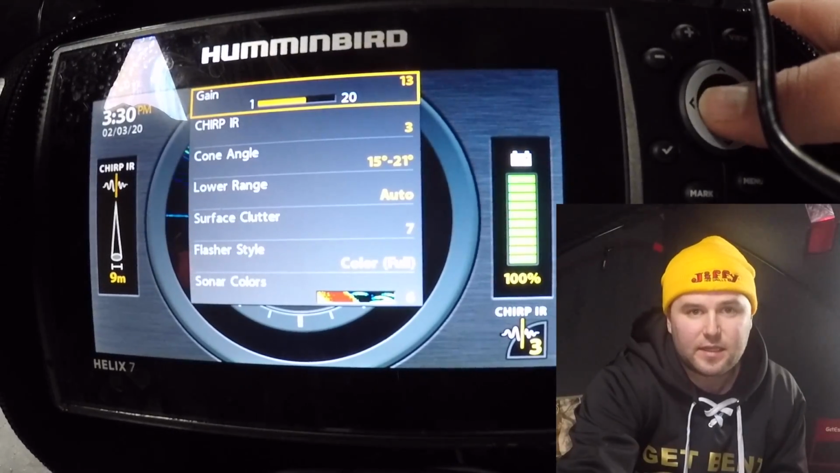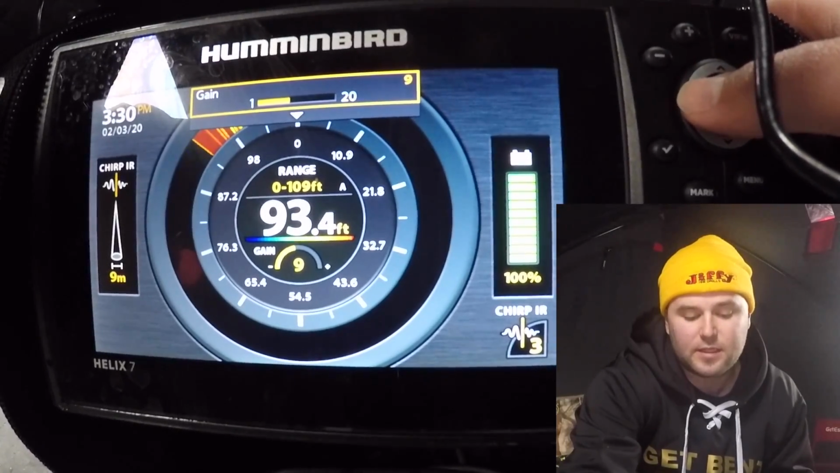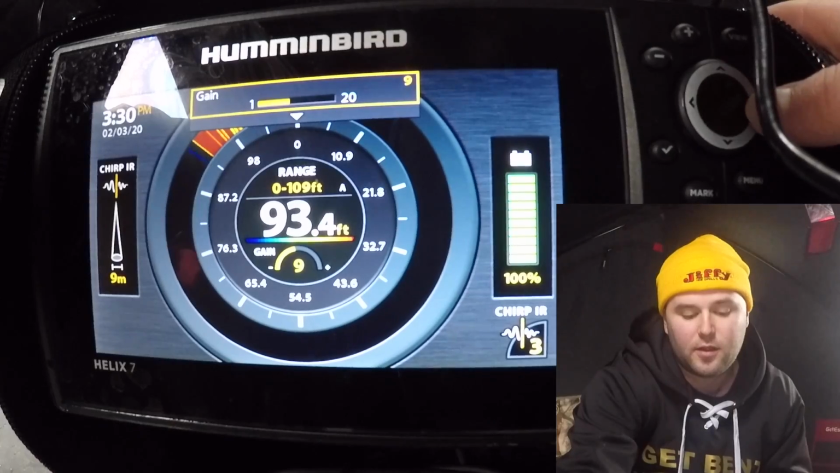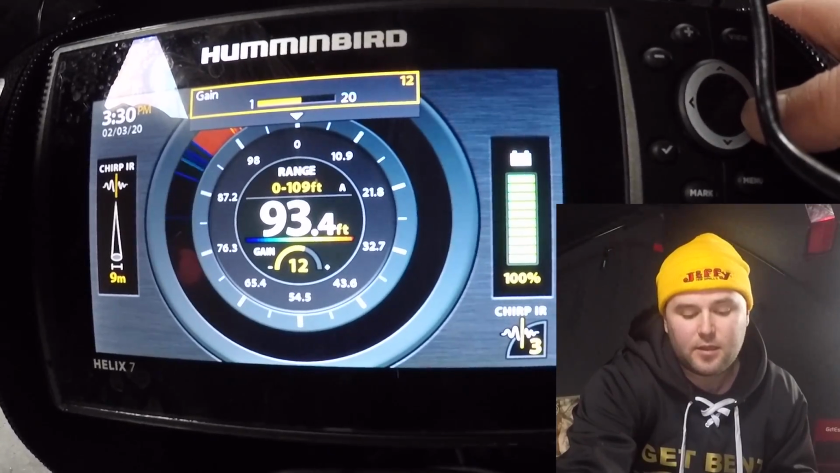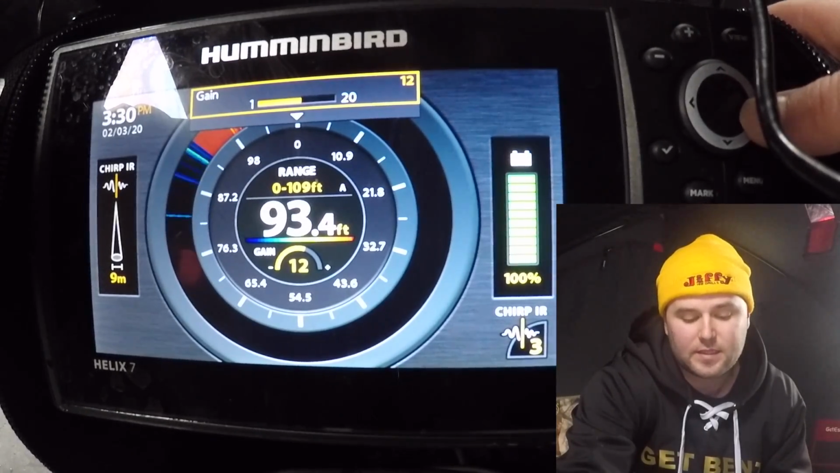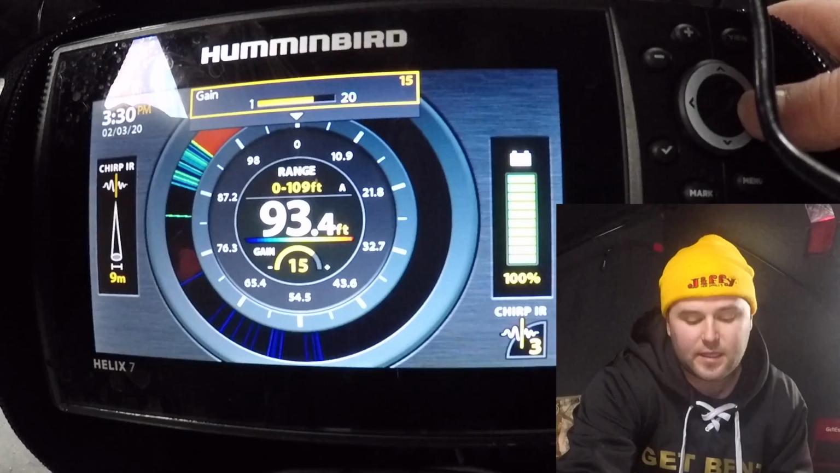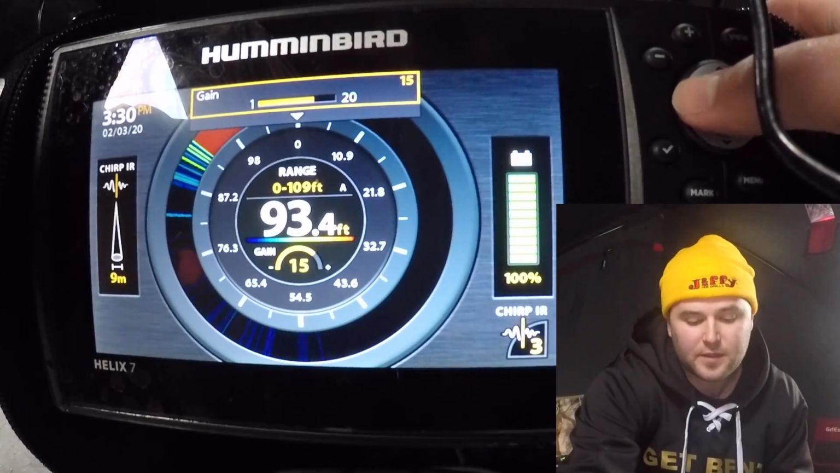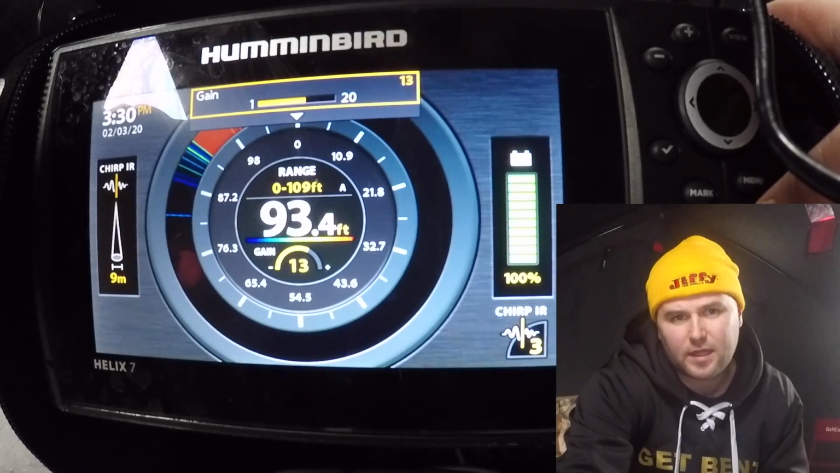And your gain is basically your sensitivity. So we can crank it all the way down here. As you can see, everything slowly disappears. You can't see my hook anymore. And as we start to crank it up, you'll see my hook start to show as I jig it. You'll see a little bit of bait sitting on the bottom there. I usually keep mine around a 10 to a 13. Sometimes you can crank it up more, but as you see, it'll start to get a little bit more interference. So I like to cut it back to about a 13. Occasionally I'll walk it down to a 10.